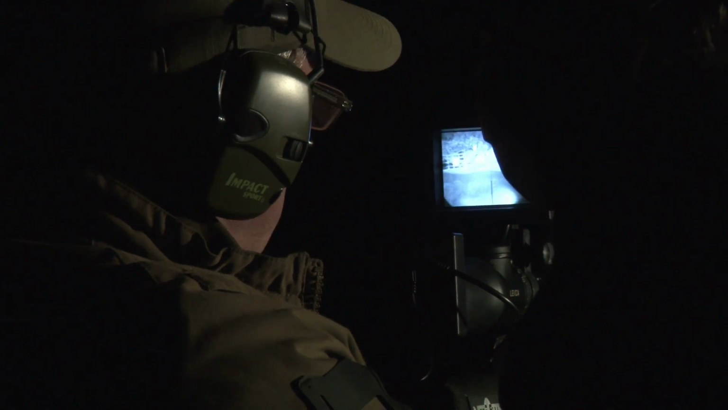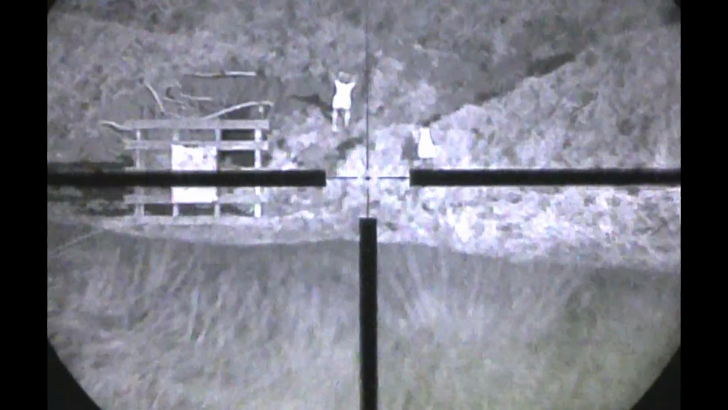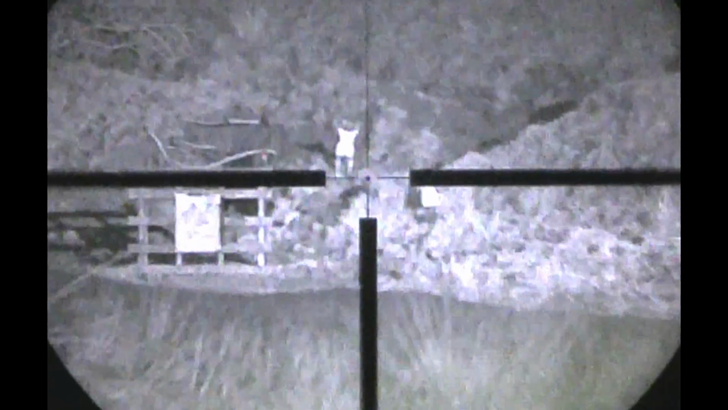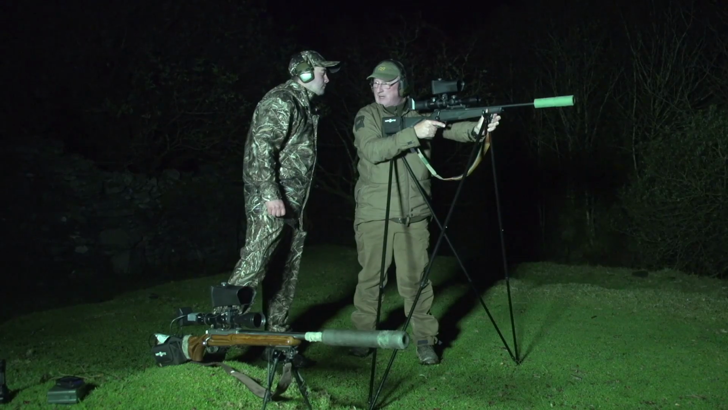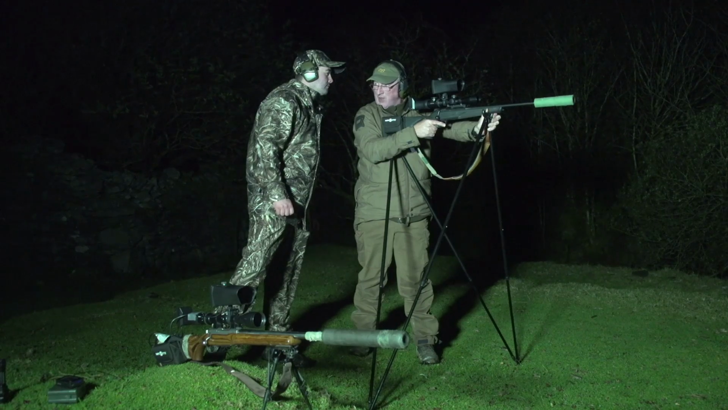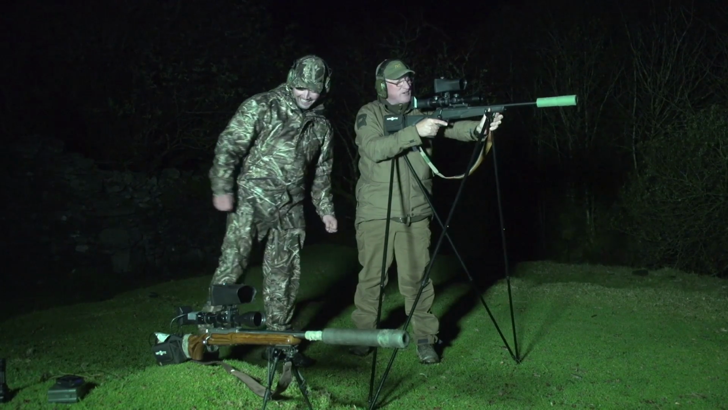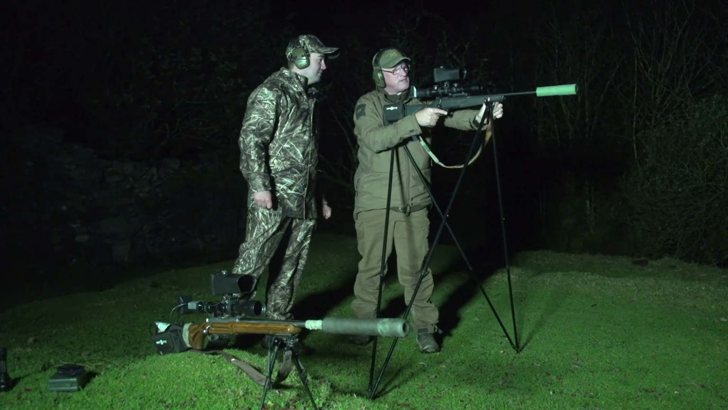If we go to the right hand side of the wooden pallet down there, we've got a fox, and we've got a rabbit. I'd like you to take the fox first. If you get it and you knock it over, it's done. If you get it and you don't knock it over, I get a shot. And if you miss it and you don't knock it over, I get a shot. And then we'll try the rabbit, which is a bit smaller. Brilliant. Let's see what we can do.